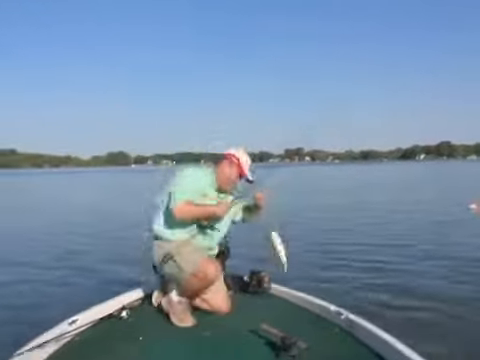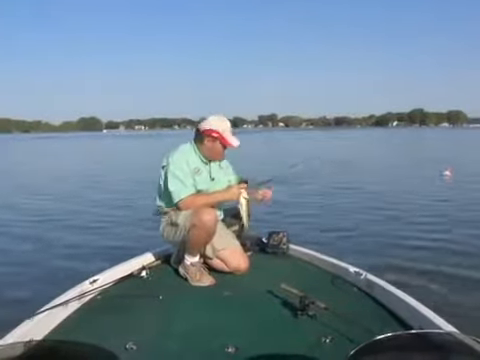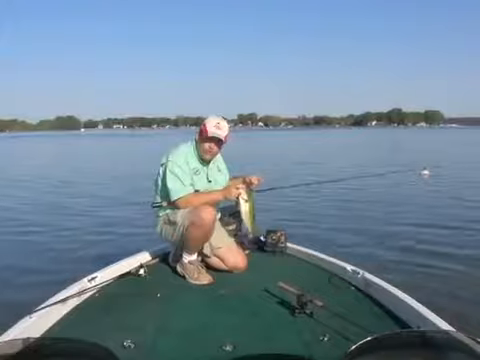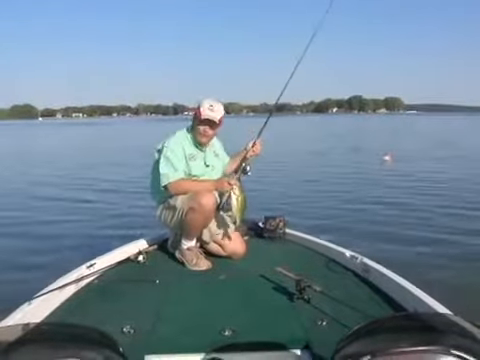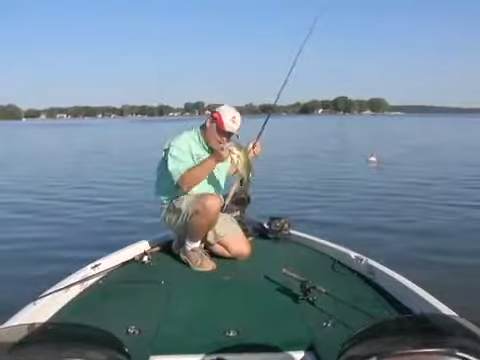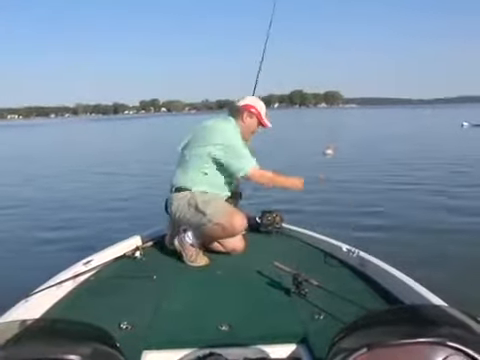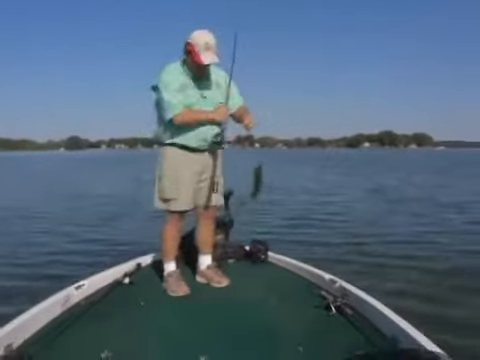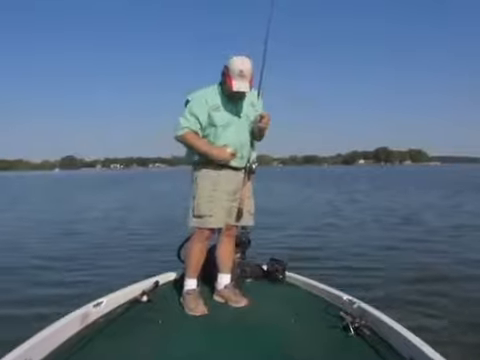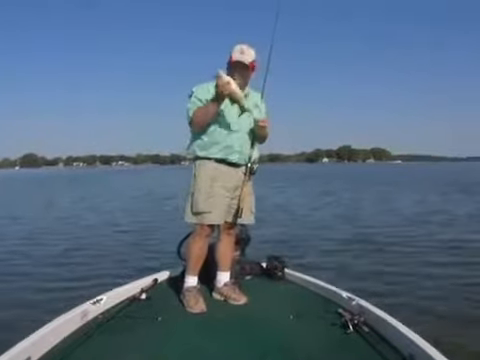There we go. You see, the FL12 kept me on that spot. The FL12 shows you where the structure is. The fish live around the structure, and as long as I can have heavy line, heavy lure to get down to where the structure is in front of the fish, you can catch them. I'm going to try to catch its mother here pretty quick. There we go. Another little one. Little fish with big dreams.